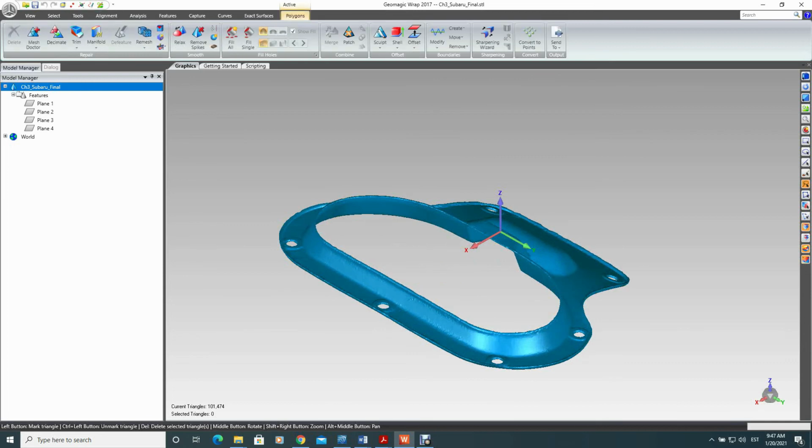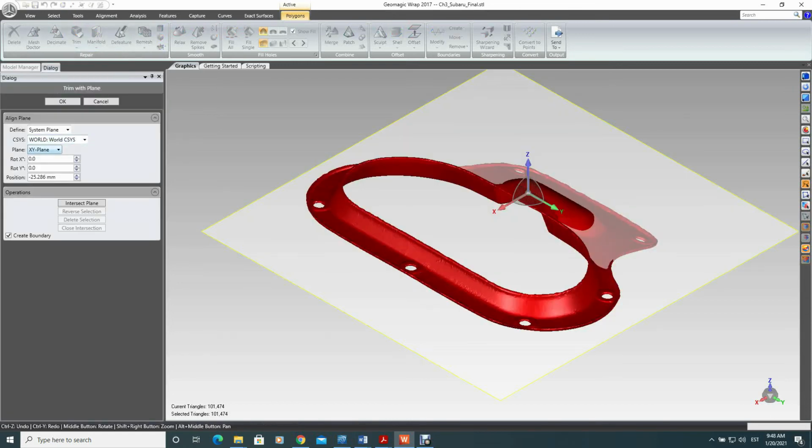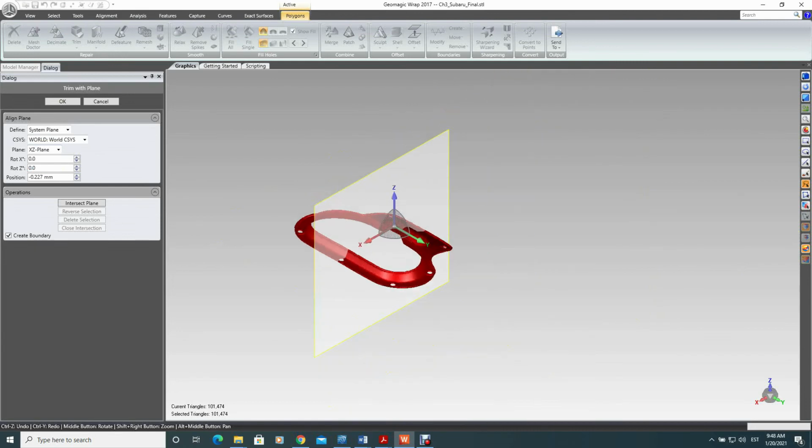Now to divide it up to different pieces, it might be a good idea to actually make several copies of it. I will take the STL file, duplicate it, then we can get rid of the features here. No features needed for the copies anymore because those were just for alignment, and we can duplicate this one as well. And we can start cutting it into pieces. For this we will use the trim command, trim with plane. We will use the XZ plane,